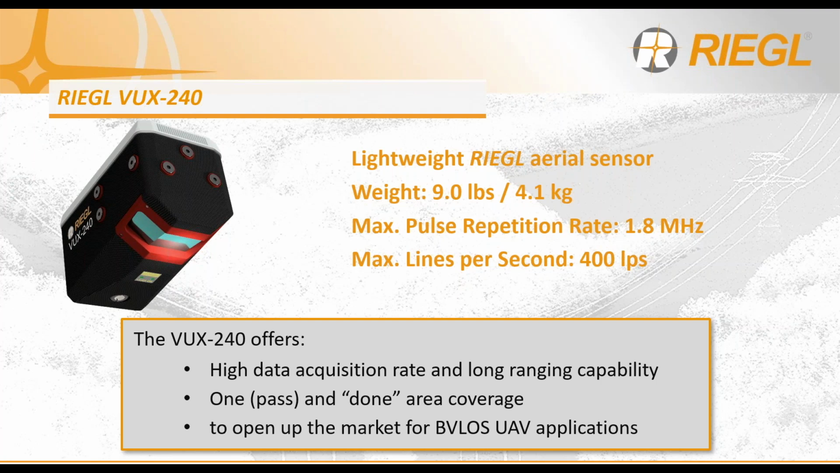It's with these specifications that this scanner offers your user the one pass and done aspect to data collection, and it's the 1 terabyte solid state onboard data storage that truly opens up the market for beyond visual line of sight UAV applications.